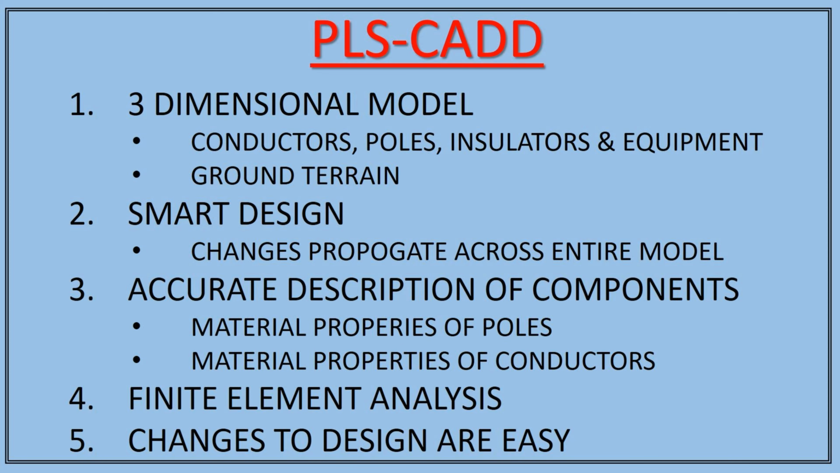It is an accurate description of the components used in the model, including material properties of poles, conductors, and other elements. The program is then able to do what is called a finite element analysis, whereby loads are placed upon the equipment, and by checking against the material properties, it can determine whether or not that equipment will fail or not. And changes to the design are very easy.